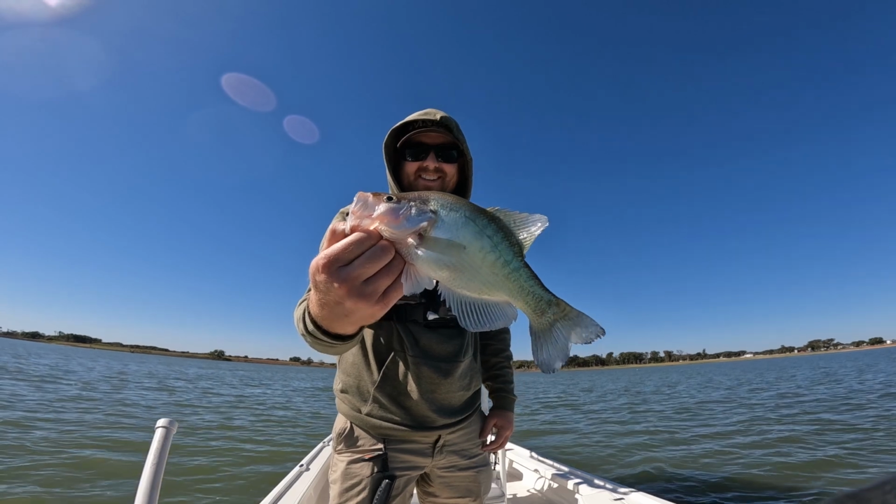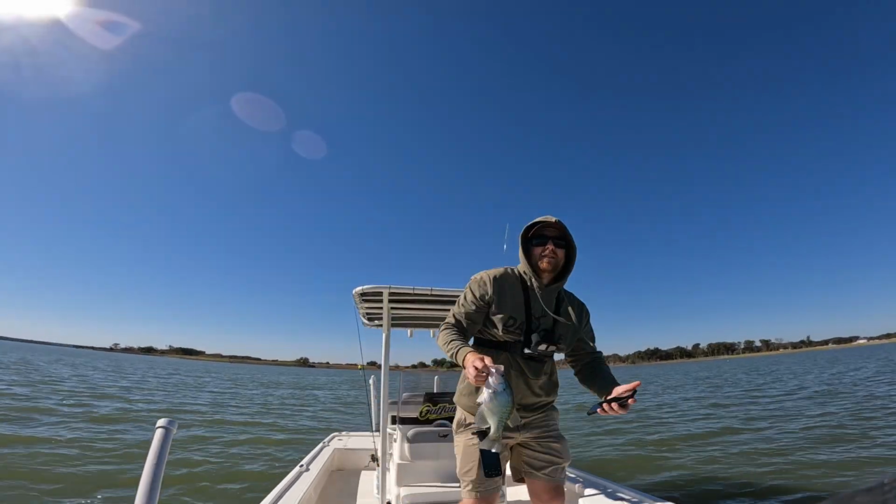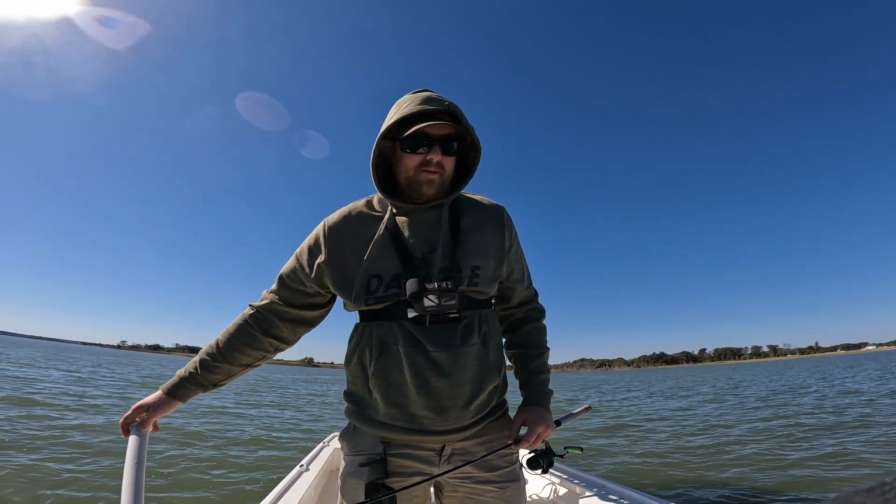That's a nice fish right there. That'll work. Let me take a couple pictures real quick. All right, got a couple pictures taken. Put that joker back. Let's go again, guys. I love these little schooled up slabs like this.